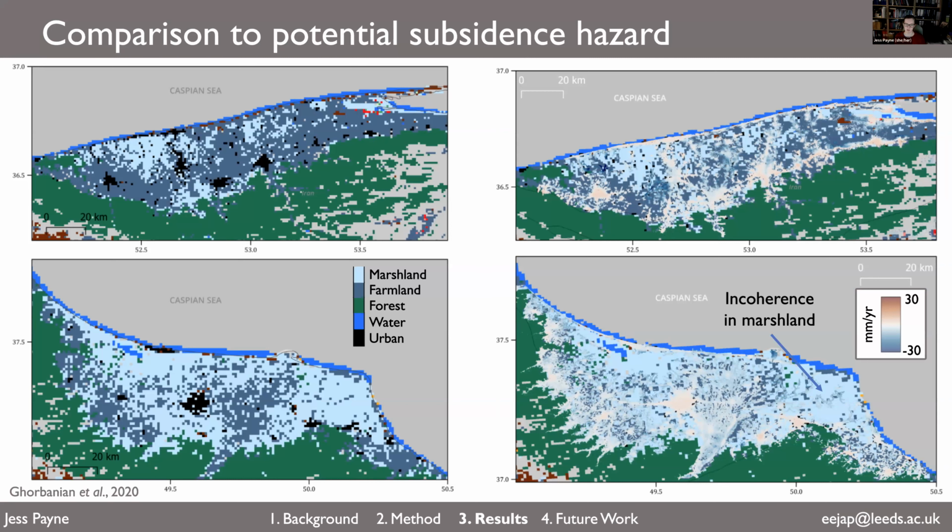Now, marshland is a watery, vegetated land cover, which is quite difficult to image using InSAR because it tends to be unstable and incoherent, which might be one reason why we don't get data here in these gaps in spatial coverage.